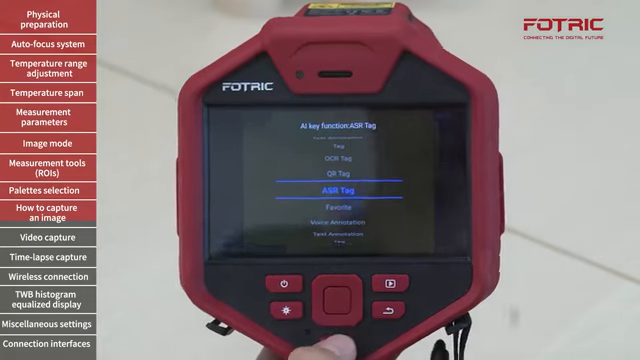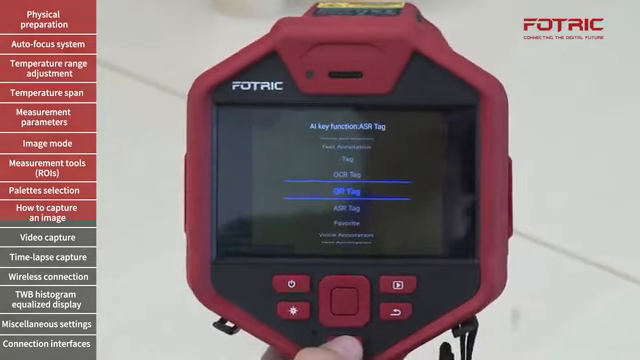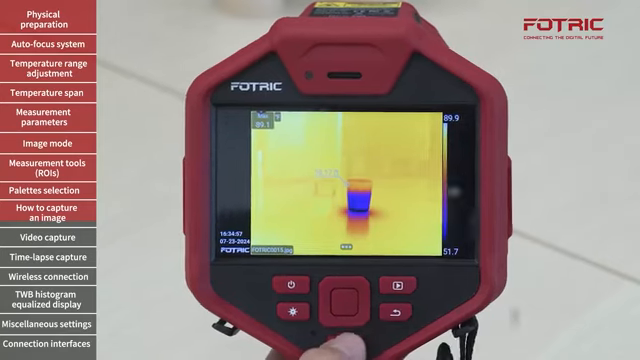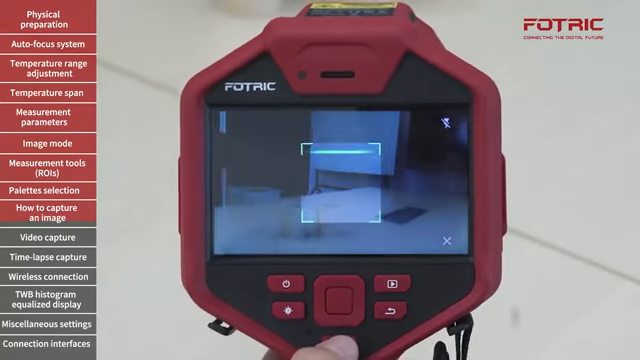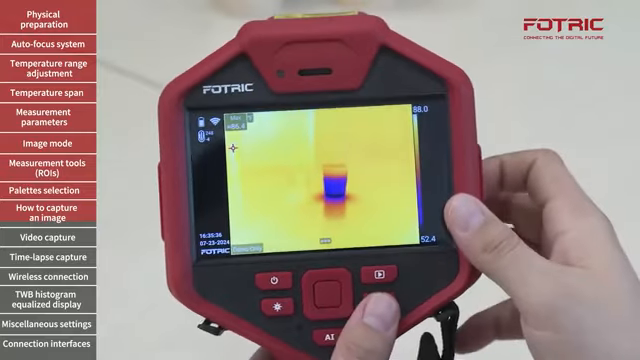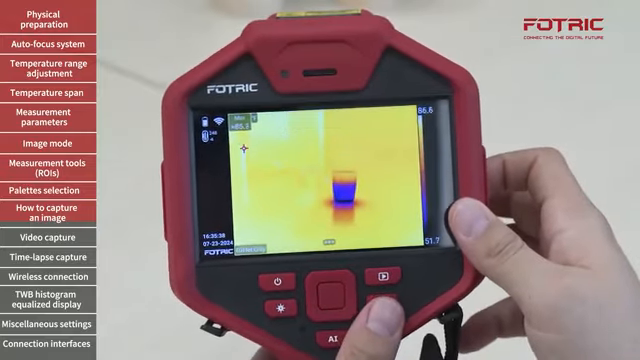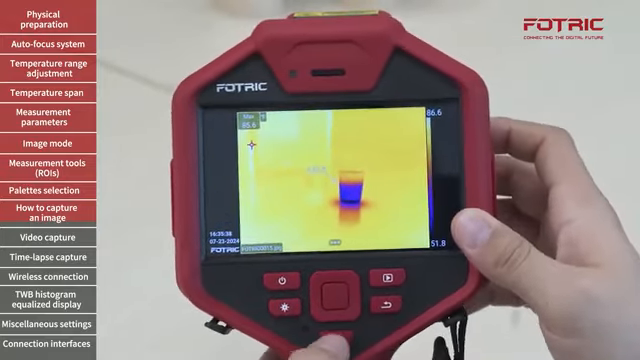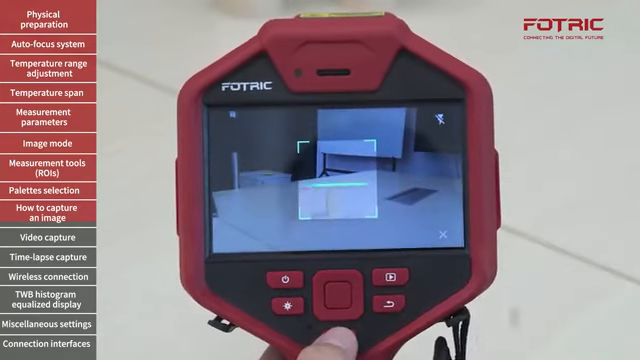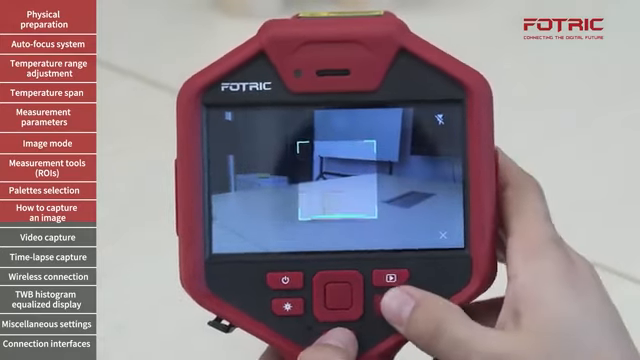Press and hold for 3 seconds. Let's say QR code tag, enter. Once again, press twice, and then the camera should be ready, which means that I'm going to do it again. Freeze the picture, press the AI button, and the camera will automatically open my QR code, my OCR.